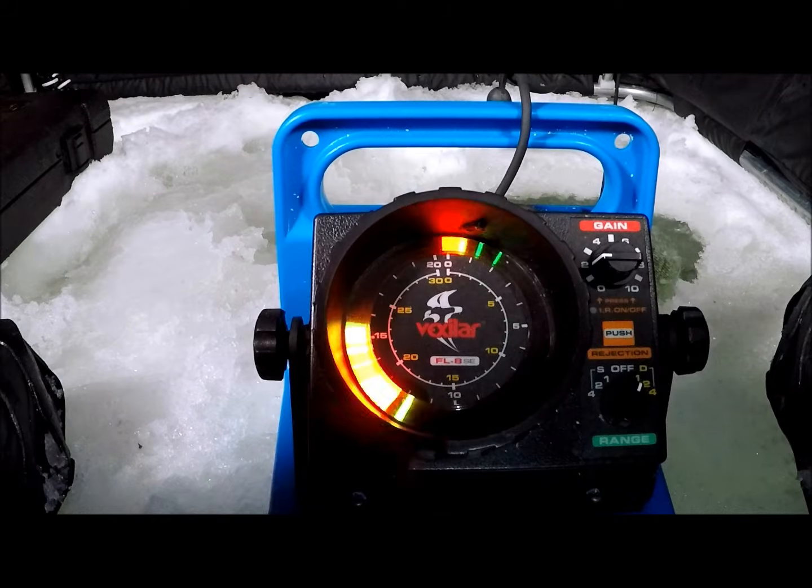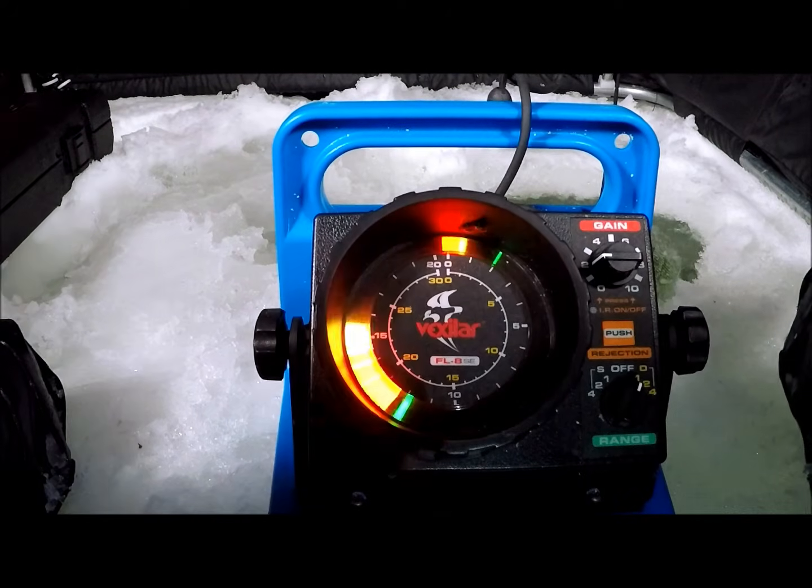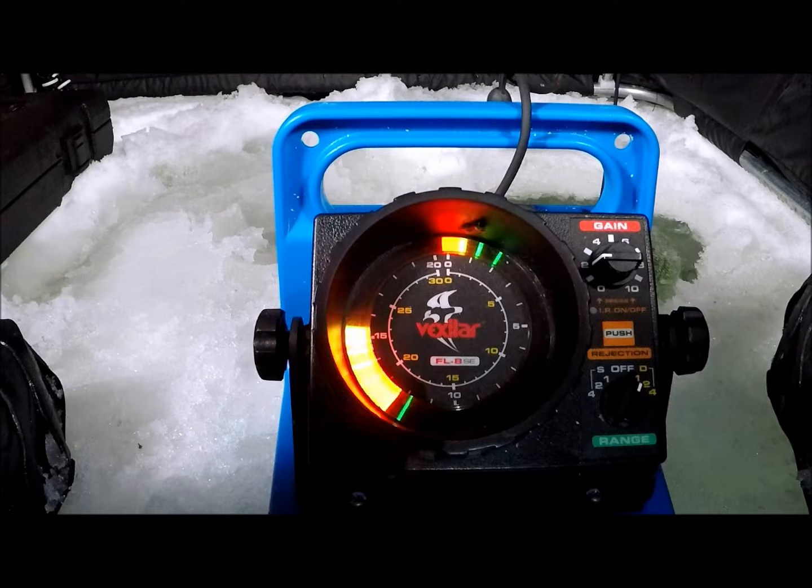Again, this is a Vexilar. I believe it's a FL8. I believe it's the most reasonably priced Vexilar, the most basic one. It's done me awesome, works great. So let's get started and I'll show you some of the features of it. So like I said, this is the flasher that I'm using. It's a Vexilar FL8, very basic unit.